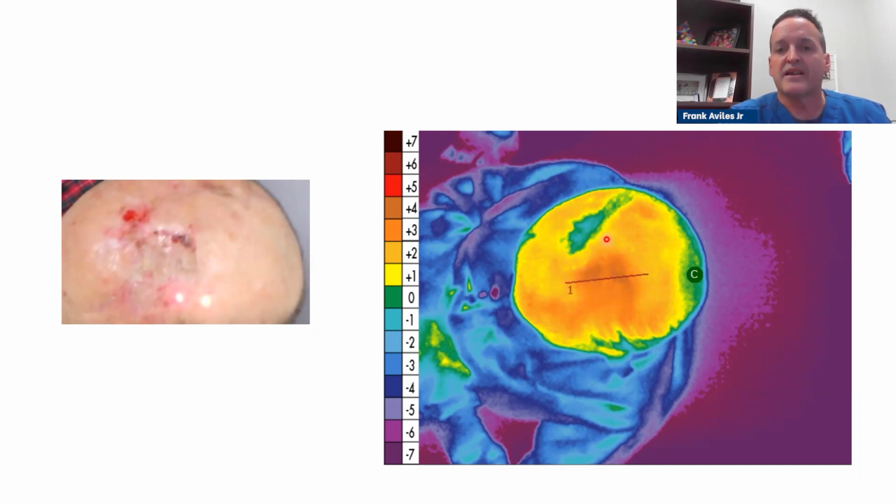But what's not expected is, why is this cooler than normal? And so based on this, it makes sense. But when they took the flap and rotated it, this area is not getting a lot of blood flow to the area. So maybe that's why we have a recurrent wound.